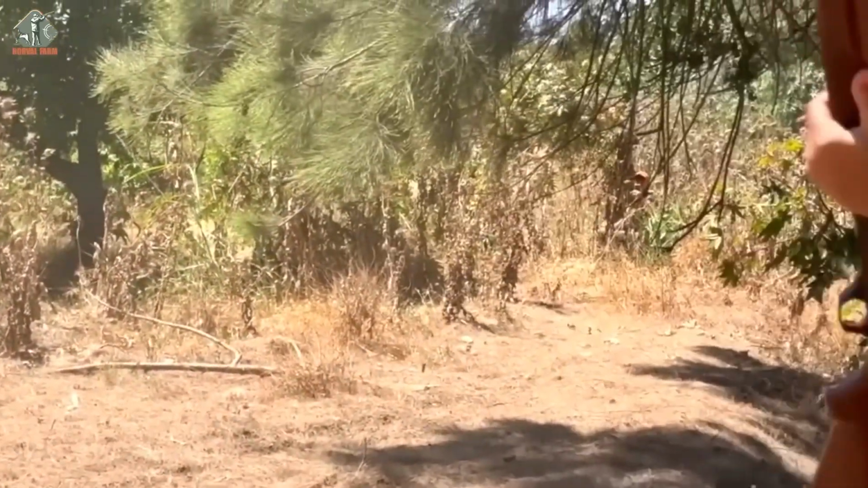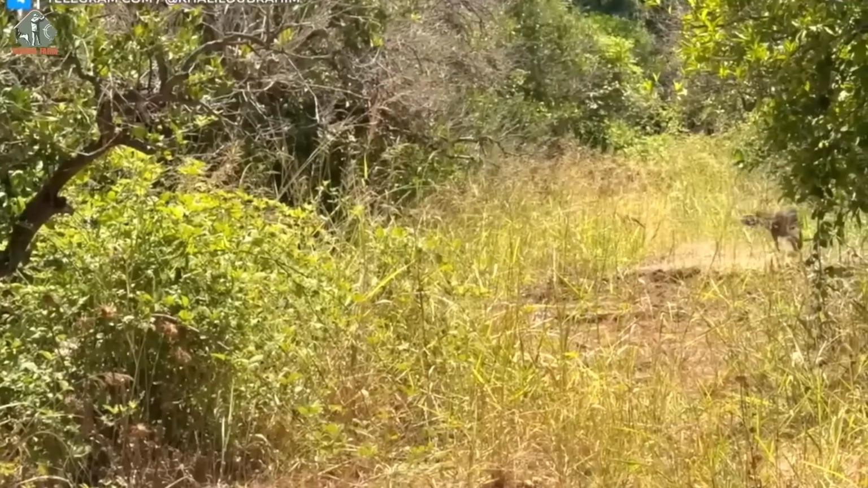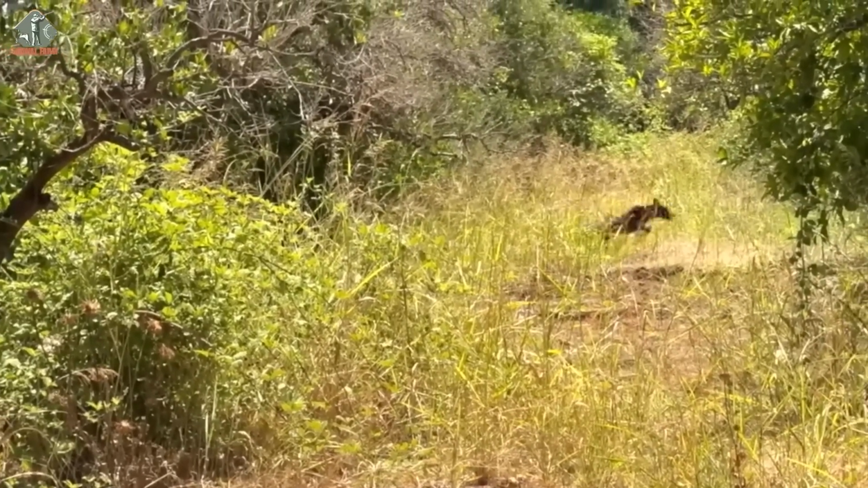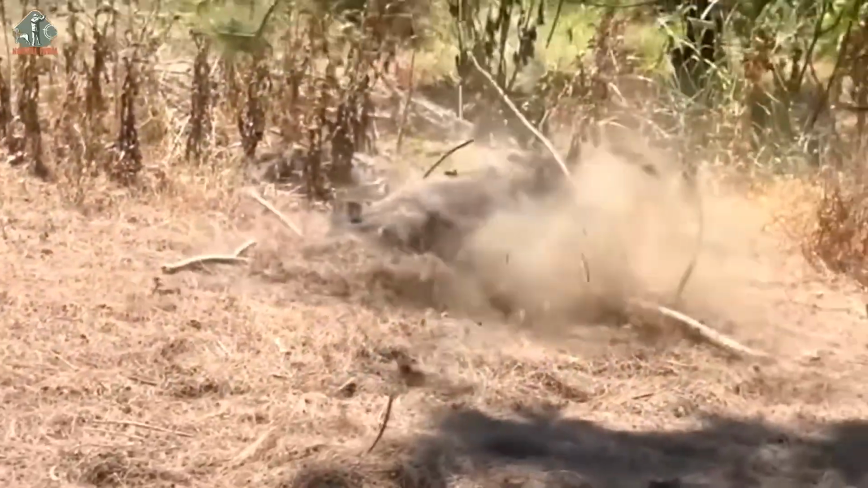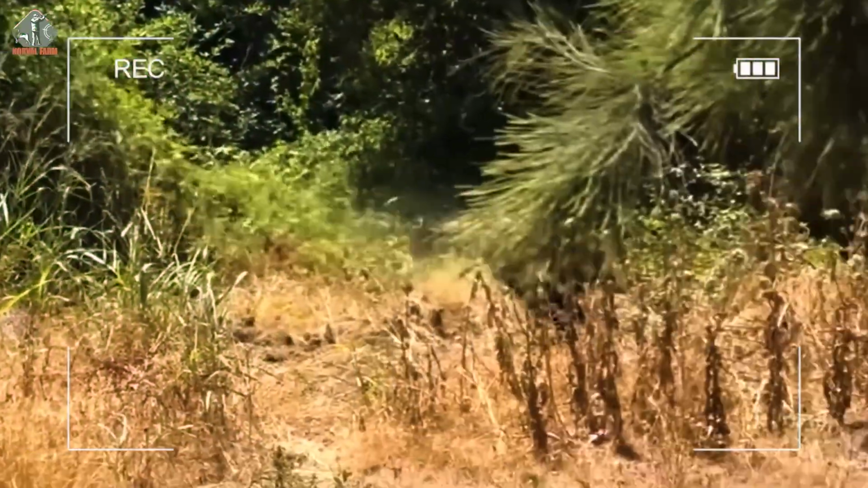"Focus, the wild boar is very close to us," Heinz said after listening carefully. As soon as he finished speaking, a huge wild boar rushed out, pursued by hunting dogs. Without thinking, Martin and I opened fire, and the shot brought the wild boar down immediately.